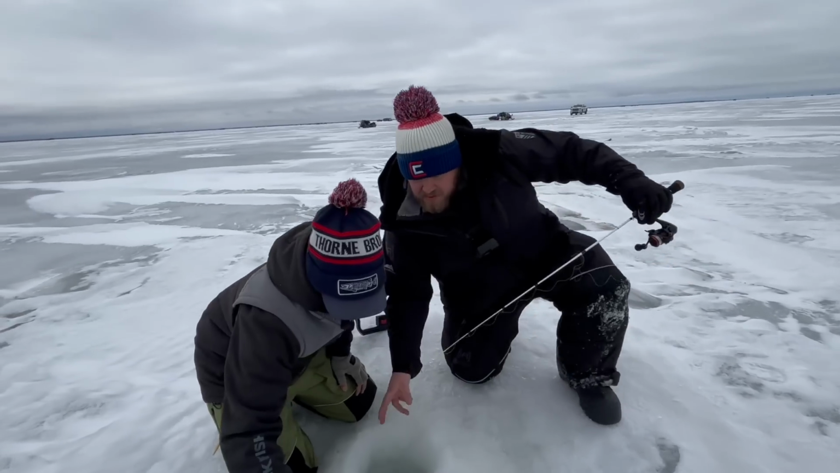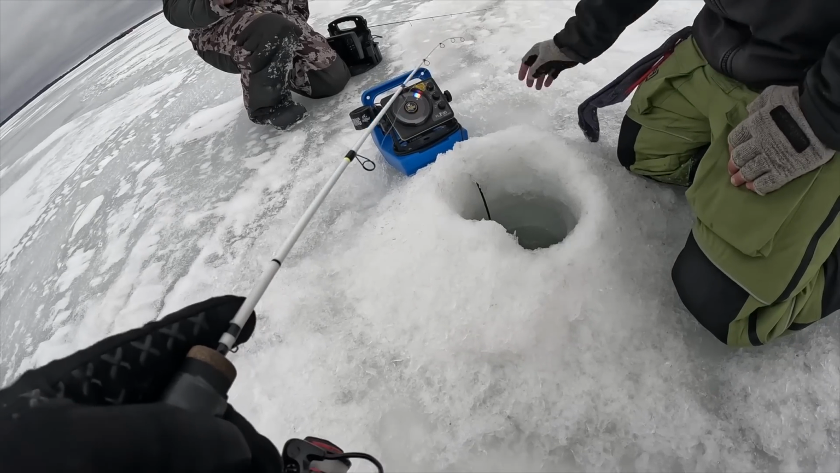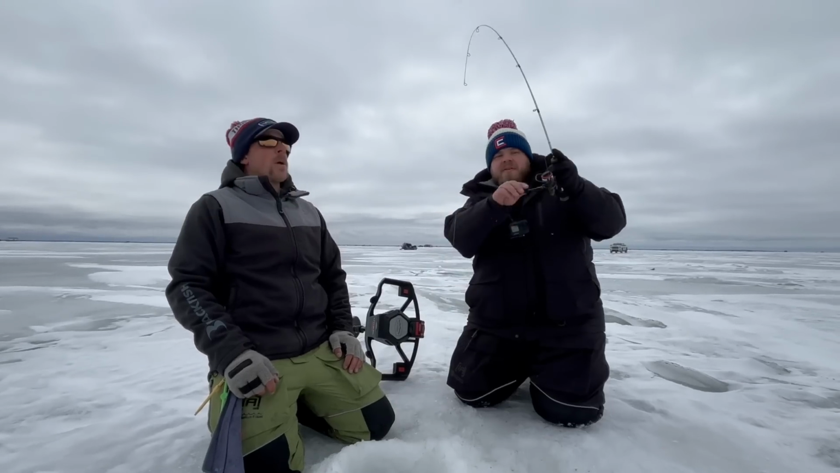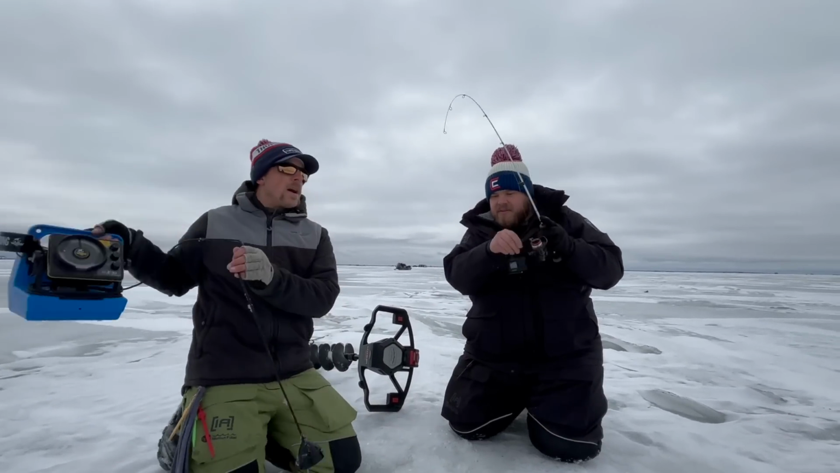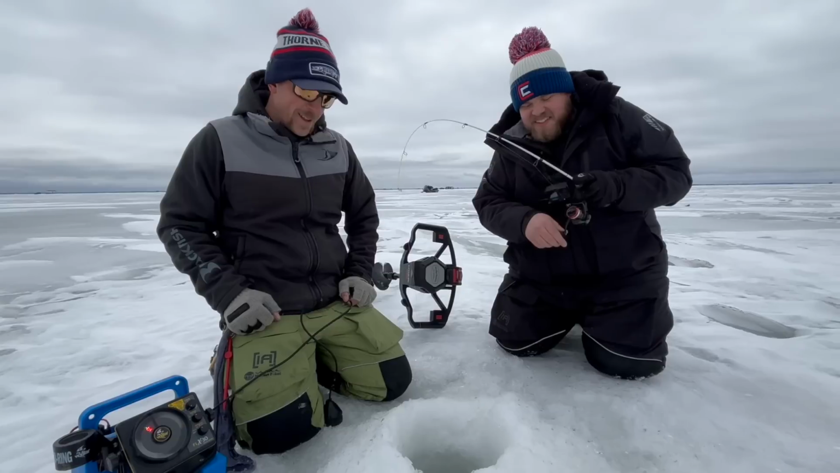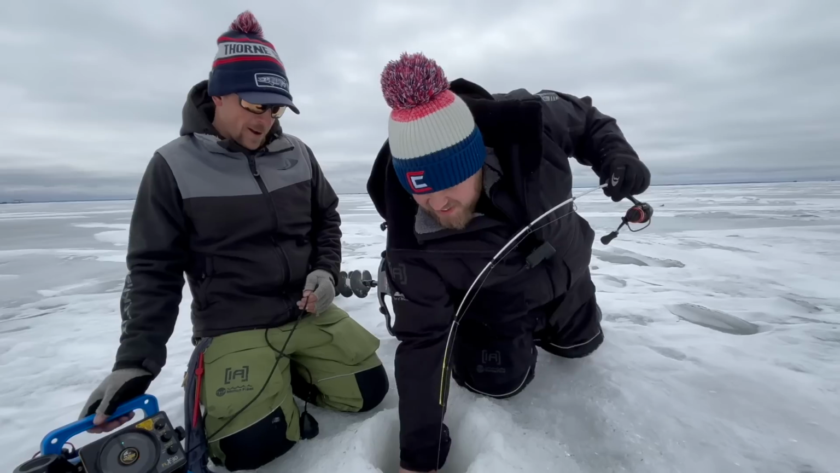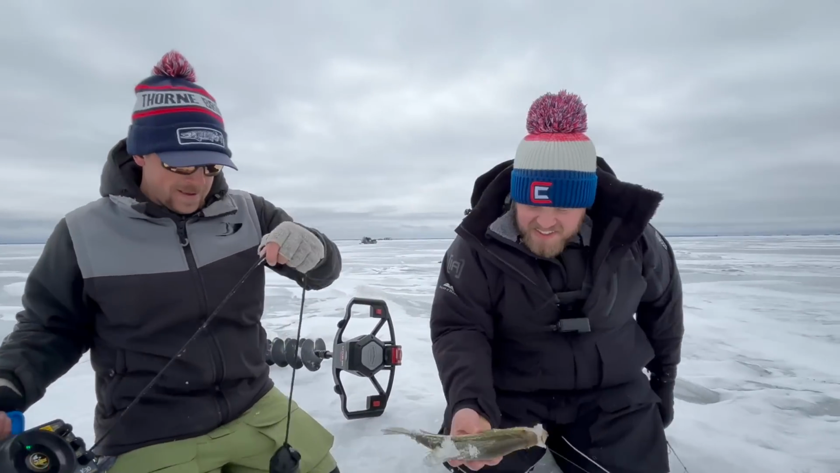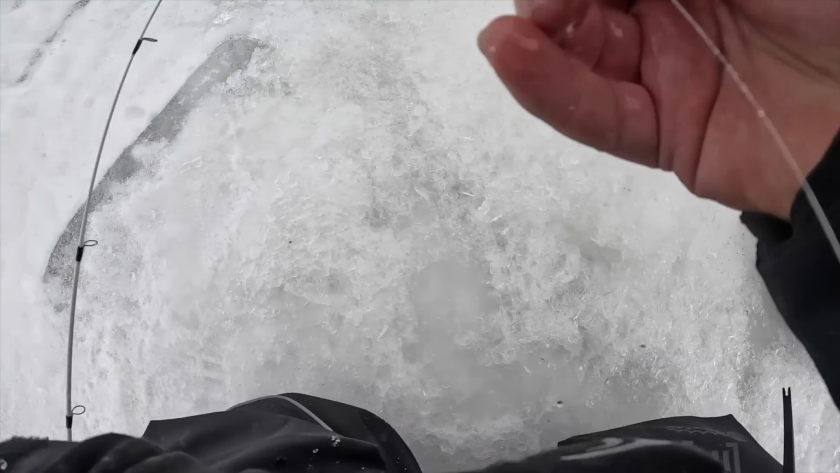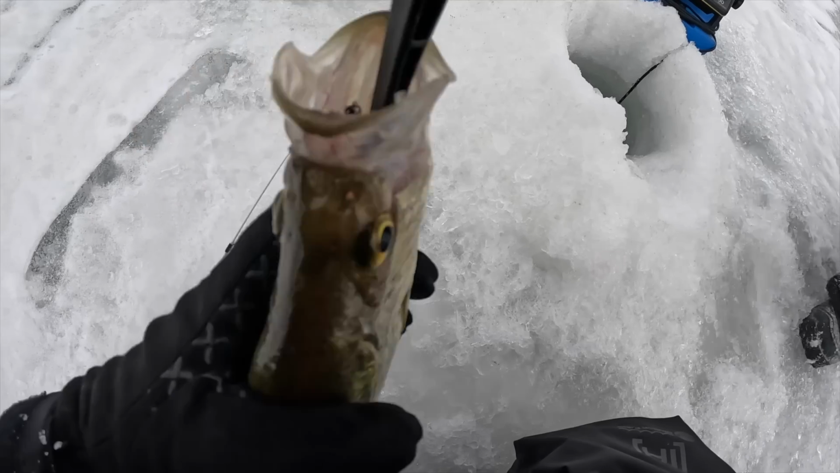Yeah, there they are. Okay, there they go. That's all fish. I just wish I could see a little. Here he comes. There he is. Yeah. Oh, yeah. Dude, isn't that wild? That's so sick. There you go. Dude. It's been a few years, man. Unreal.